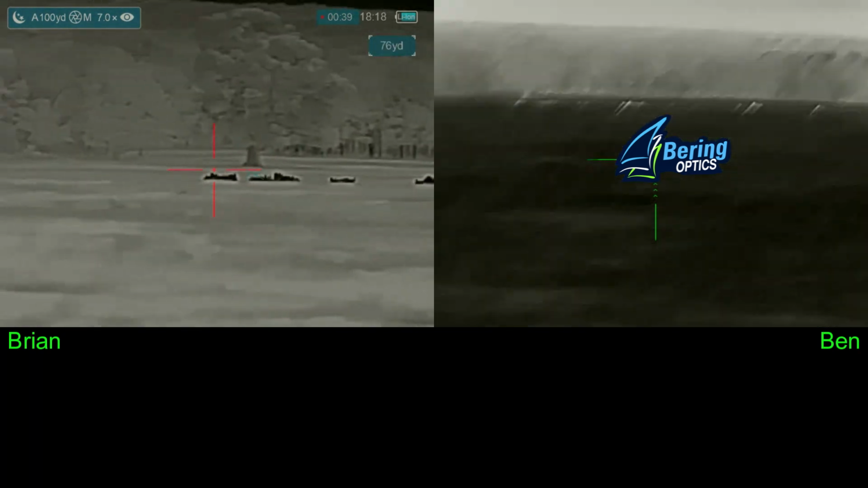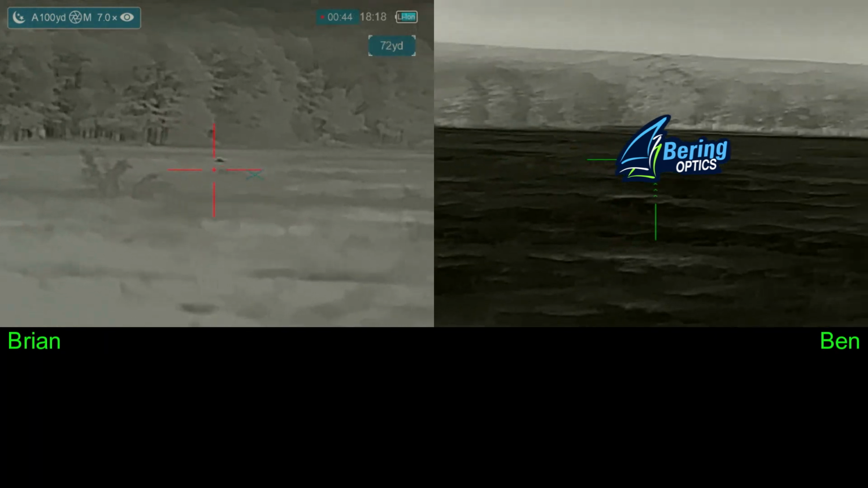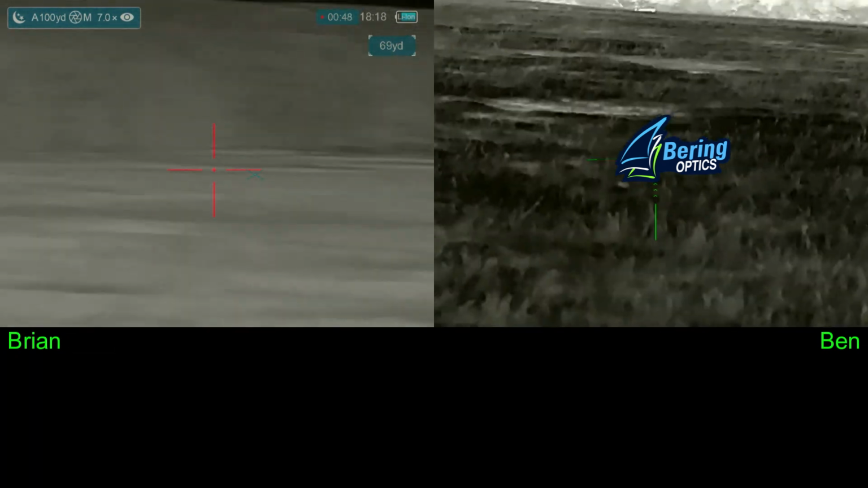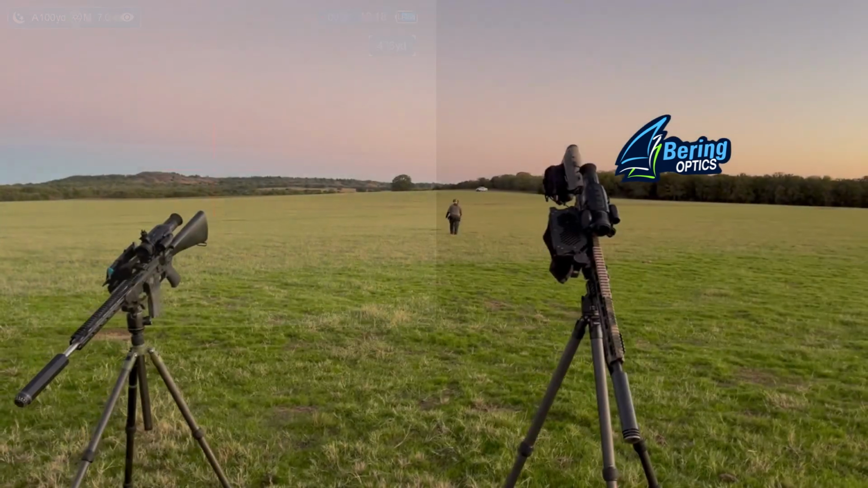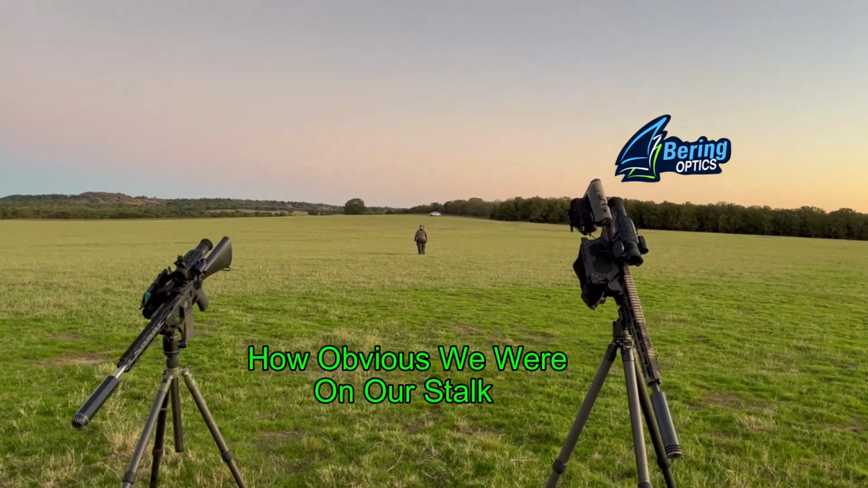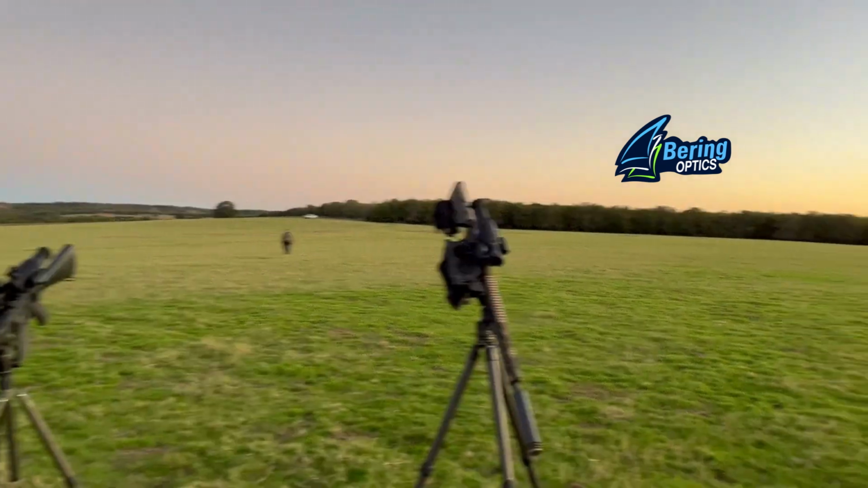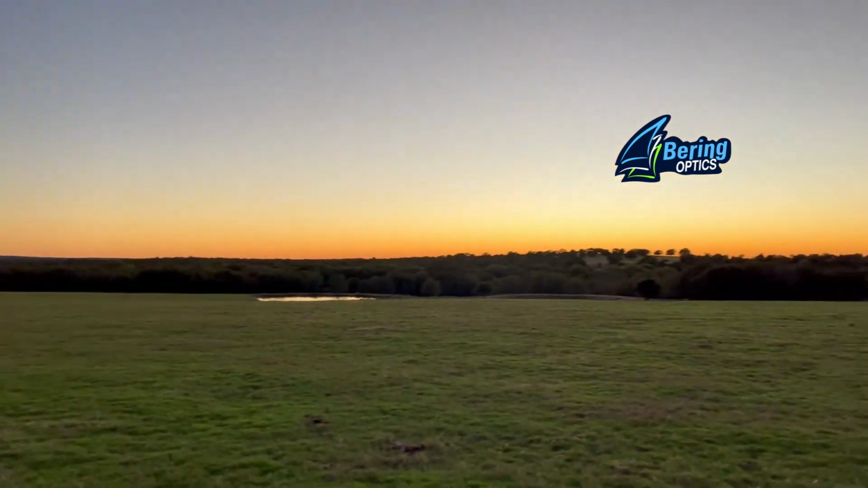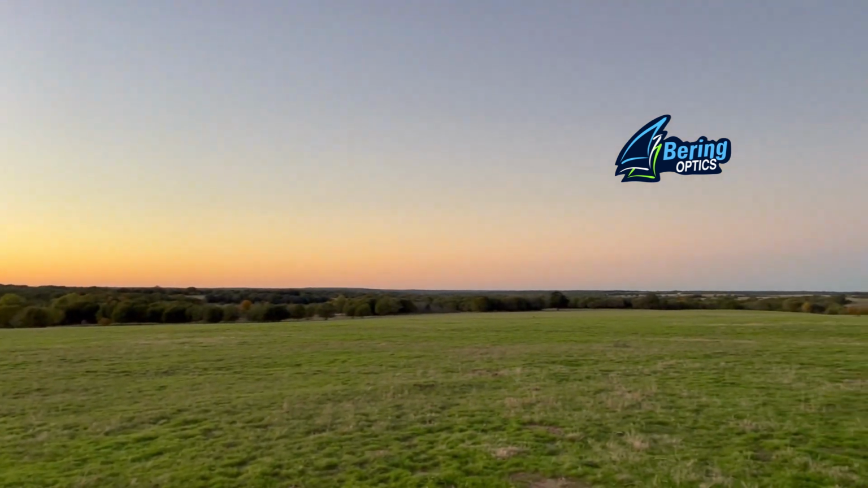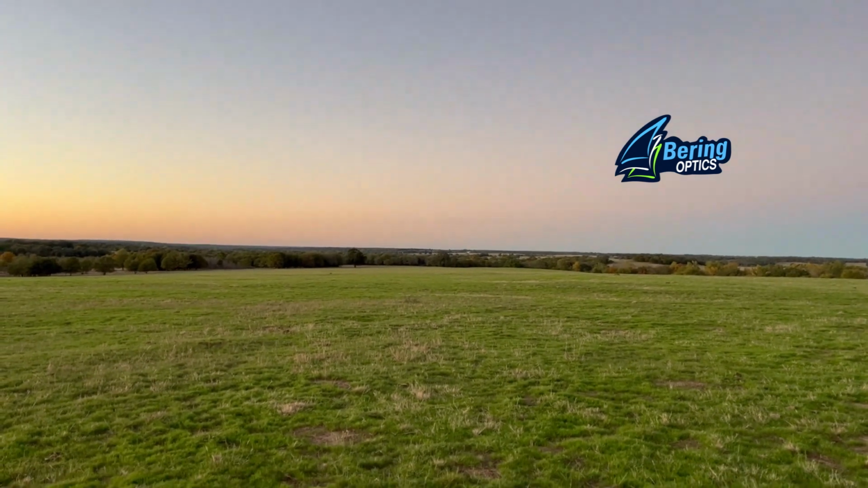I missed the follow-up on the runner, left. But I connect with my wounded hog and slam him to the ground right there. Just that quick, all the hogs disappear. We ended up getting 2 of those pigs out of that group. Brian's making the venture back to the truck. Sun just set, and they were moving quickly away from us. But we did get 2 down.